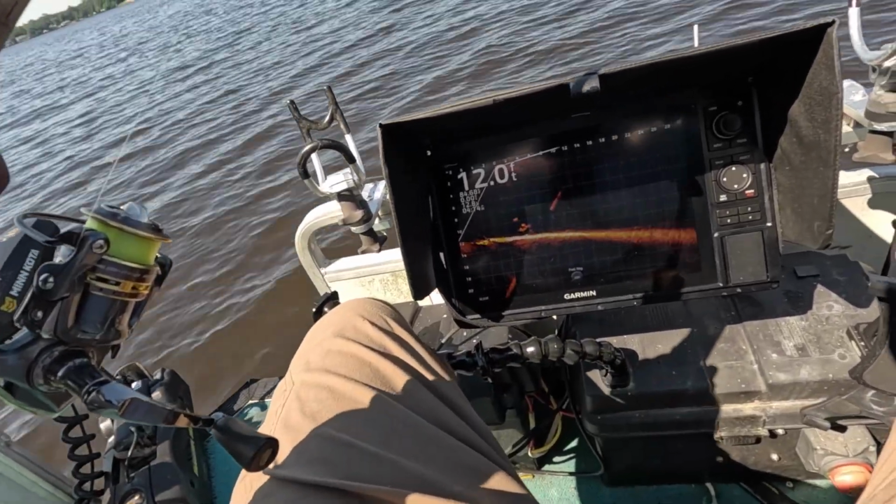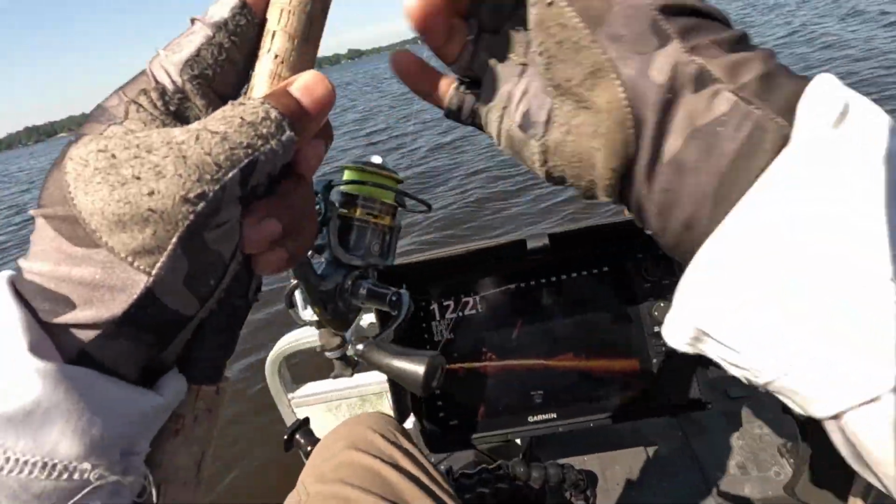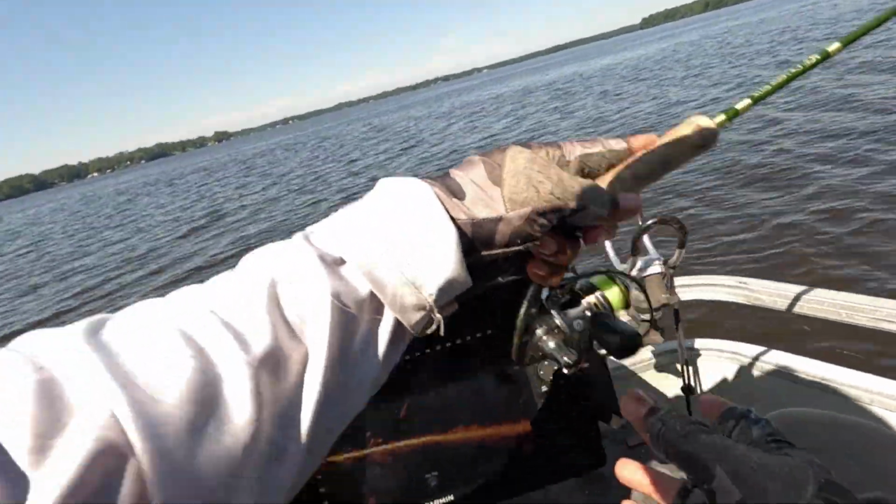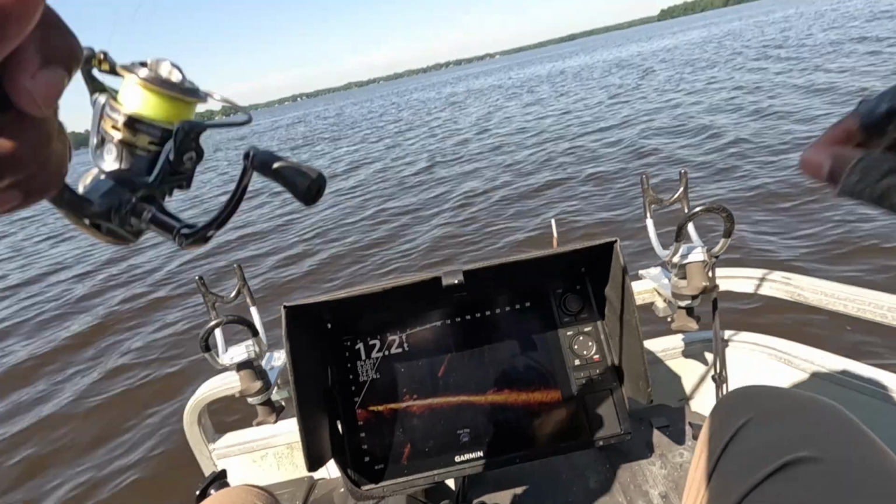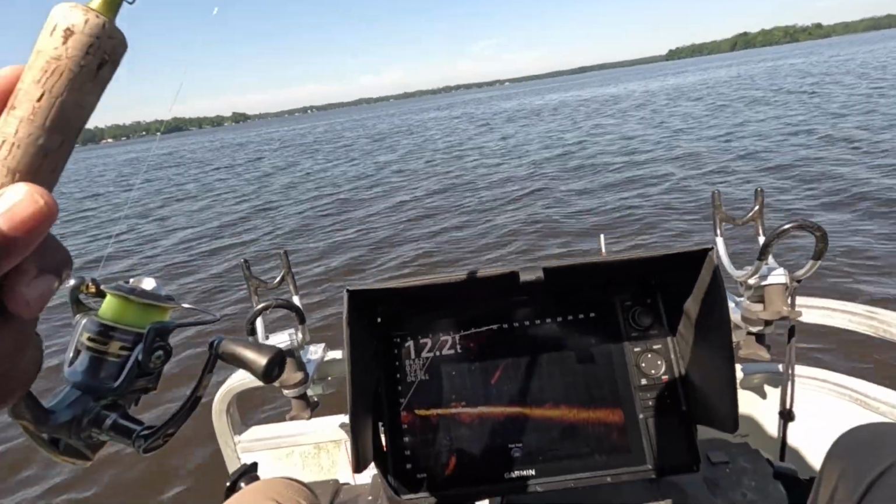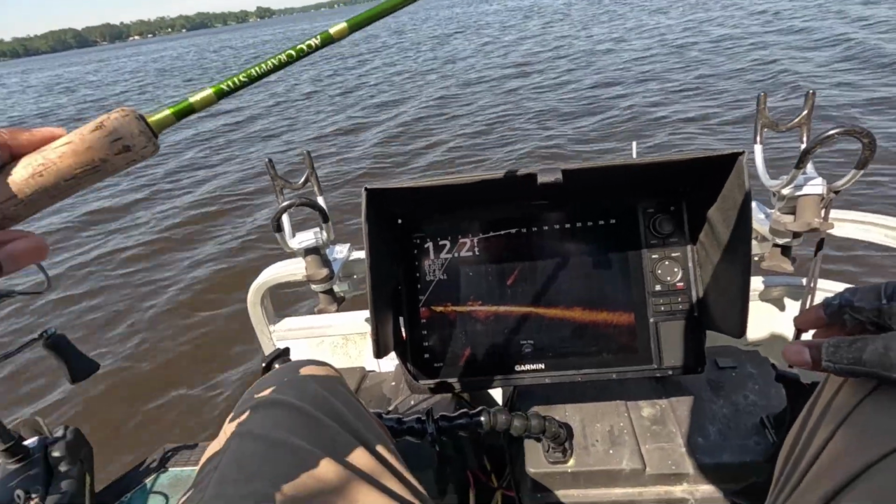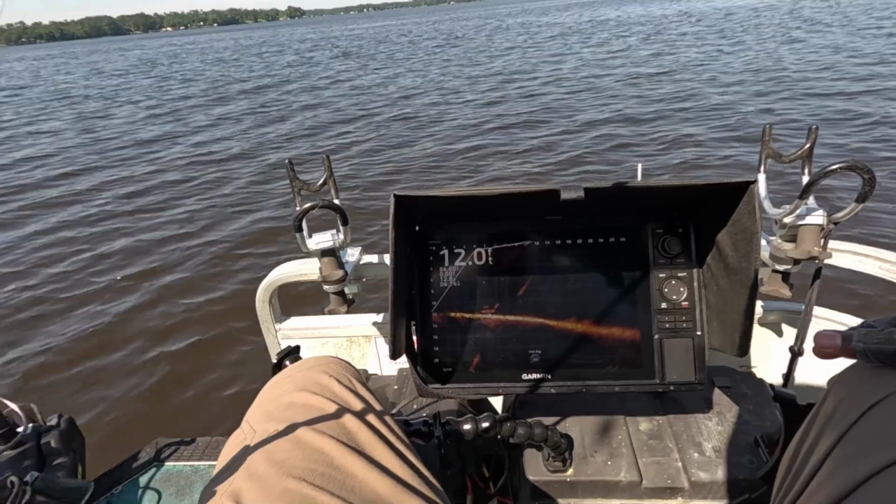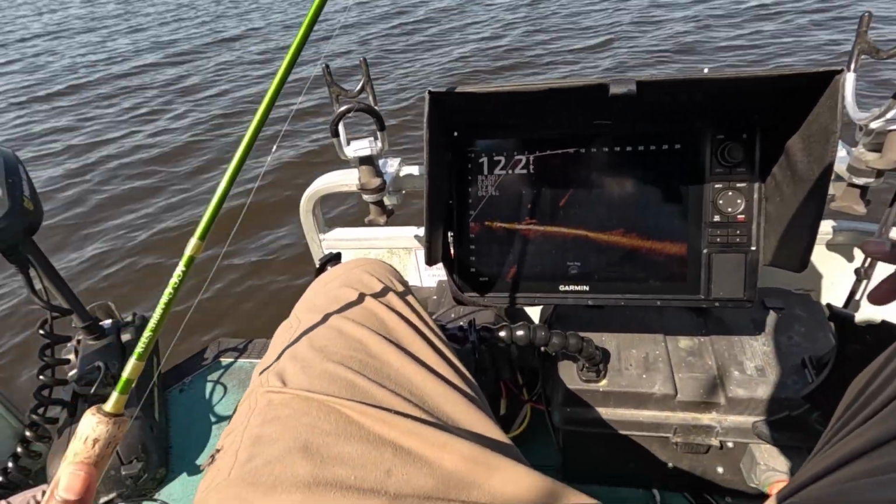Now, those are just laying on the bottom, inactive fish. See if I can put a jig back out there on them. I mean, they're so close to the boat. When that fish was coming up, that's as I was repositioning.